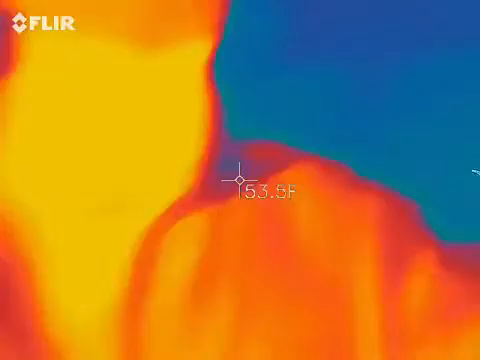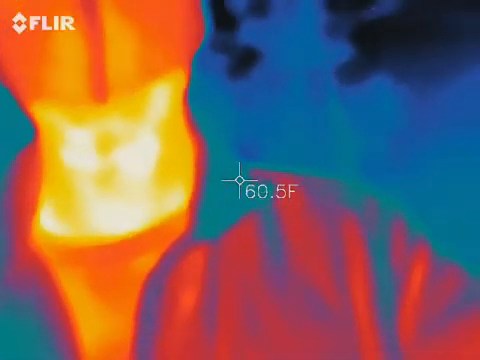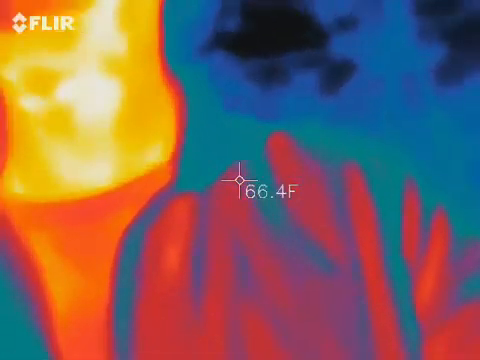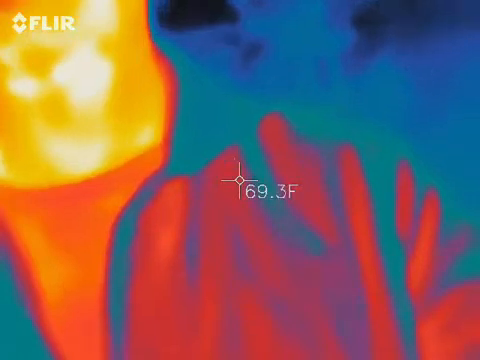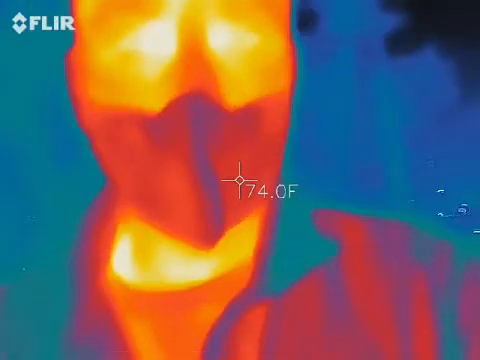So, thermal imaging. Take a guess why we use this guy? See, now you want it. Think the opposite way. See the cold. Cold, right, exactly. So, I should be orange, red, and yellow in there, right? They should be like that dark.